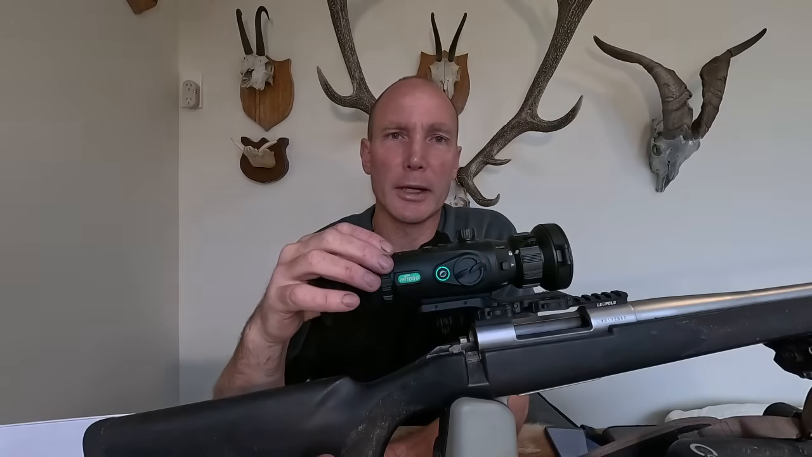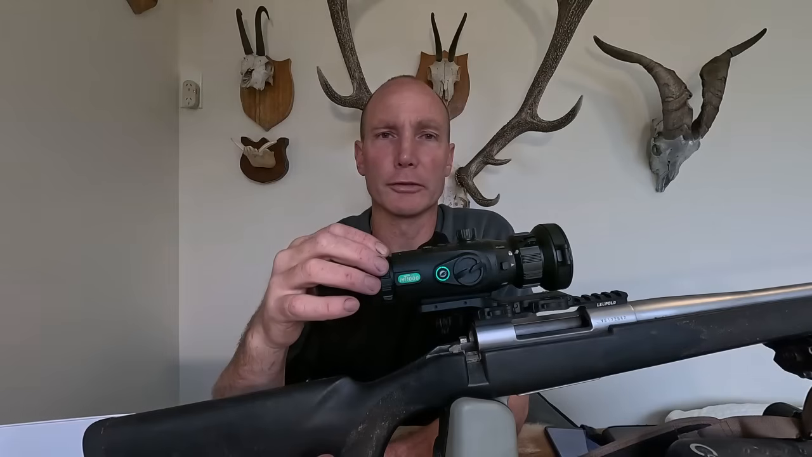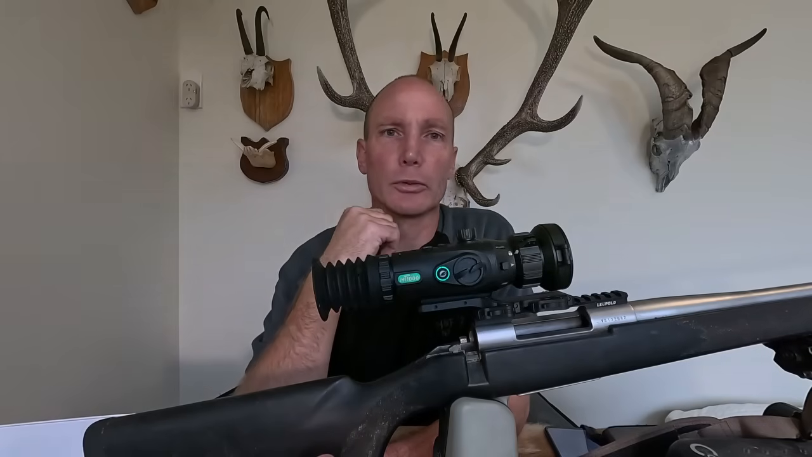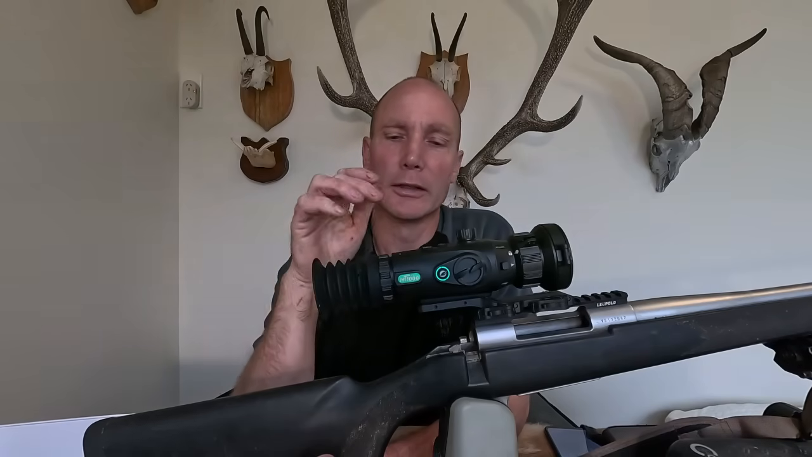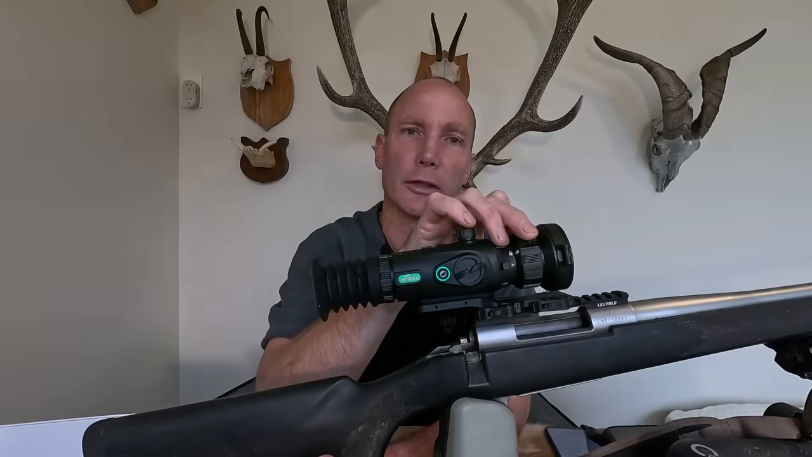Yeah, focus ring at the back here. I'll just go through a few basics for this. You focus this ring at the back, and that's to get that crosshair and all the writing and stuff on there. You get that perfect for your own sight. Someone else would look through this and it would be blurry to them, but it's good for my eyes, the way my eyesight is. So you get that all focused into your eye, and then the other focus ring at the front here.